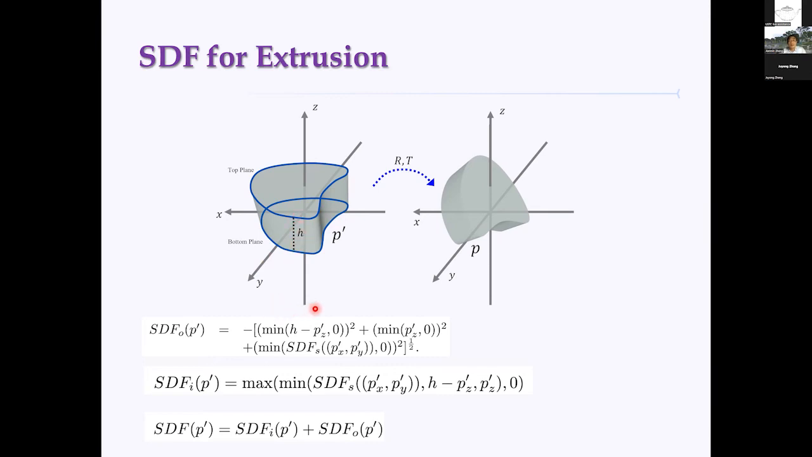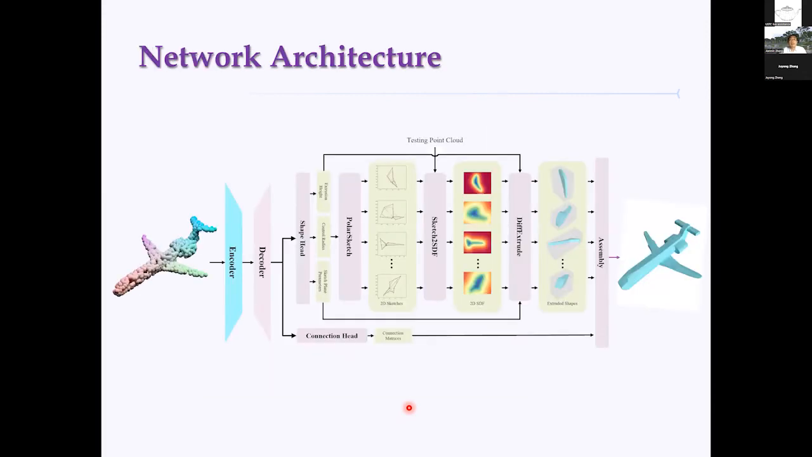So we formulate the formula in three functions. Eventually, we have explicit representations, like using minimum and maximum functions. But eventually, the minimum and maximum functions can be replaced by a relaxed version. This can simplify our learning process. So eventually, we have a similar network architecture.